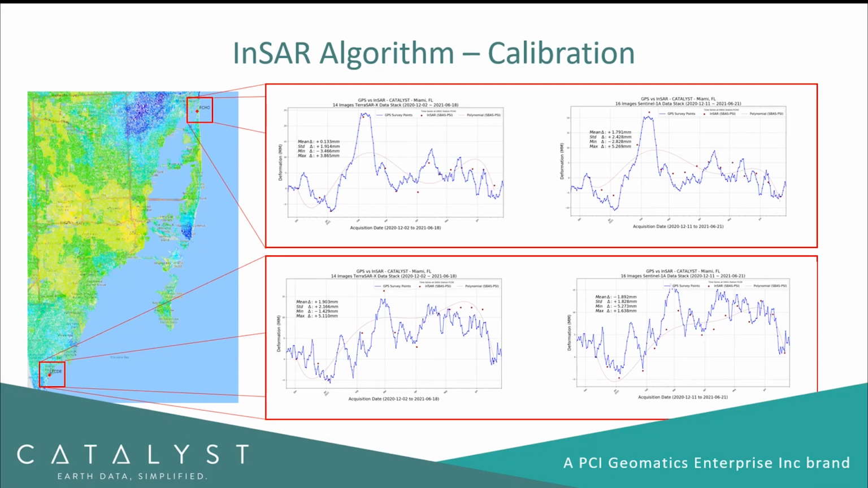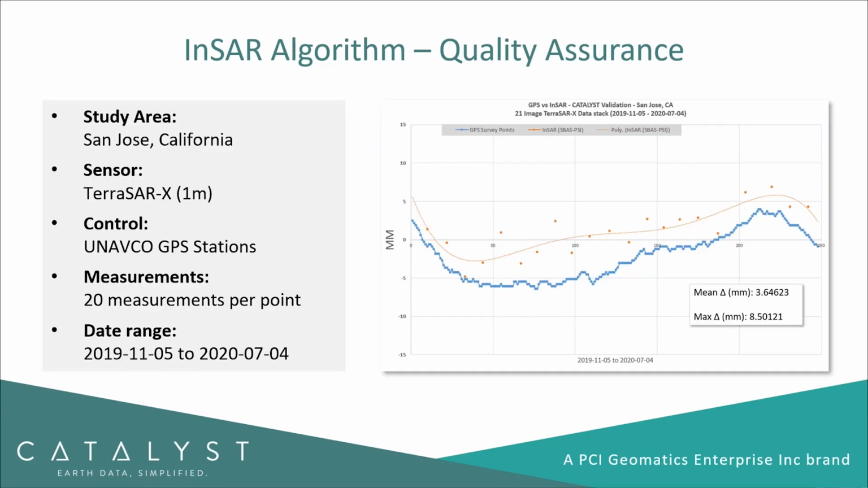And all of these statistics are displayed there on the screen, so you can see the mean difference between the GNSS and the InSAR-derived displacement measurements. So one of the key things with our InSAR algorithm is to make sure that we are producing consistent results. So we do carry out independent validation using the synthetic aperture radar InSAR measurements to produce displacement data, and then we compare that independently to ground displacement data derived from GNSS or GPS stations.